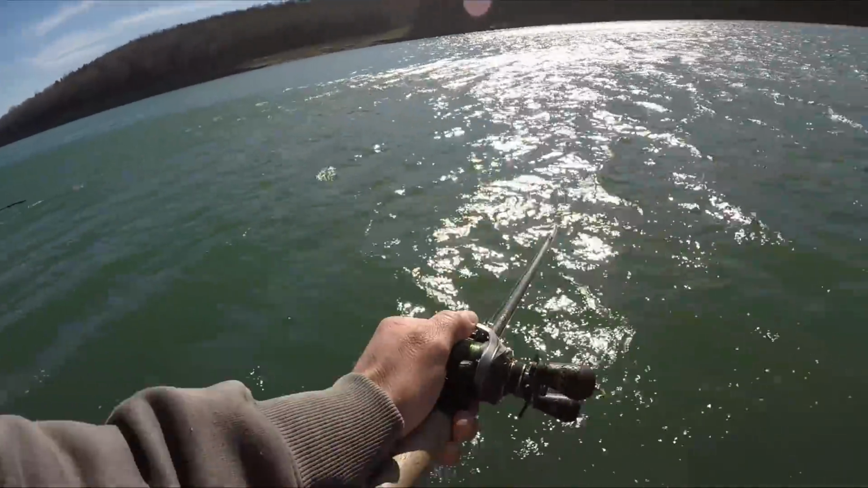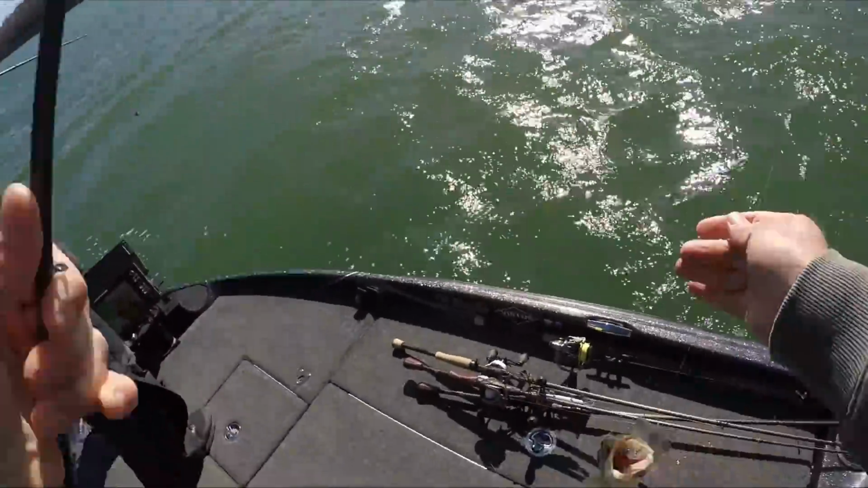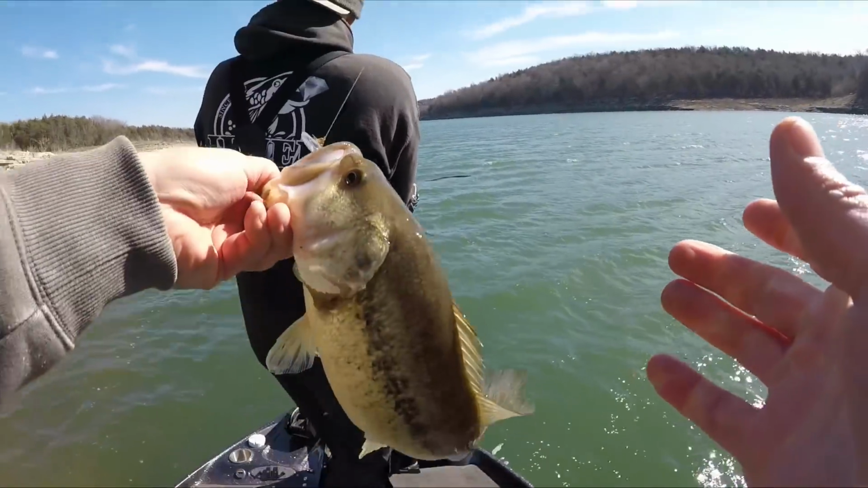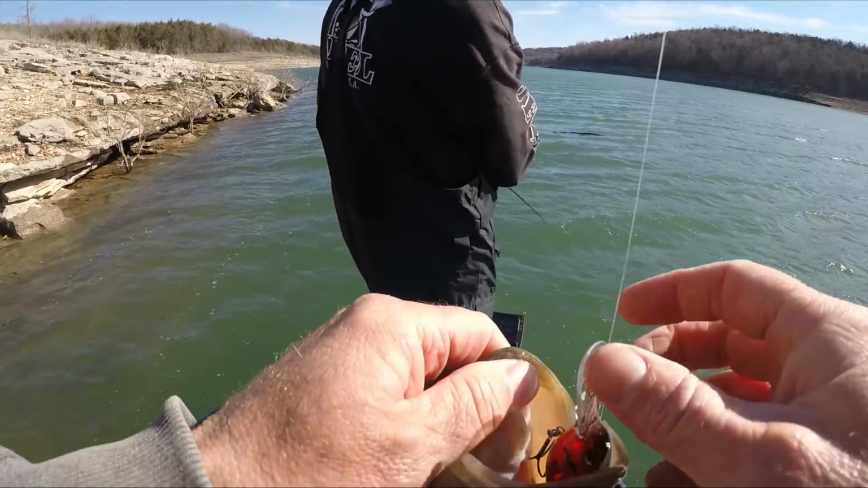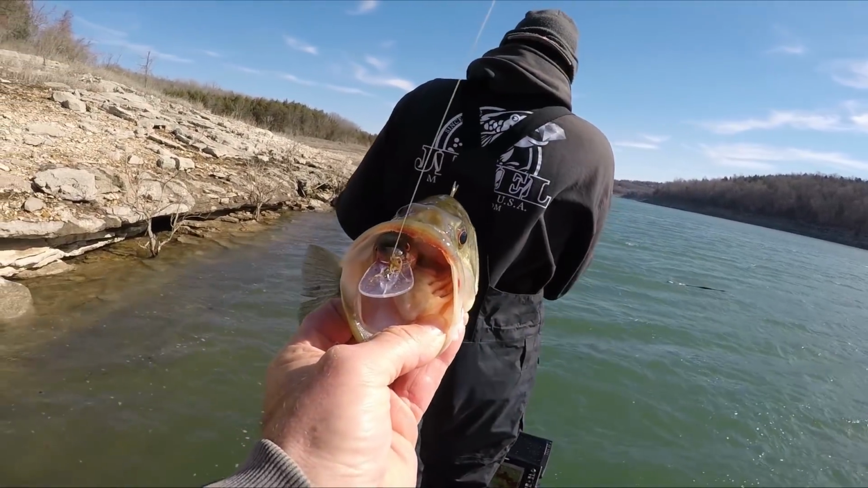Nice. All right, first Bull Shoals fish. Here we go, folks. First bass on Bull Shoals Lake. Largemouth. That's on the buzzbait? Yeah, I was slow rolling a buzzbait. Look at that.